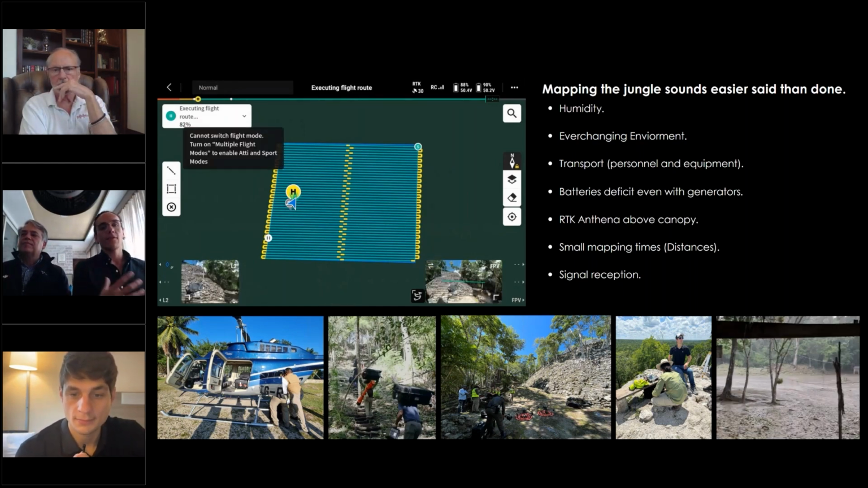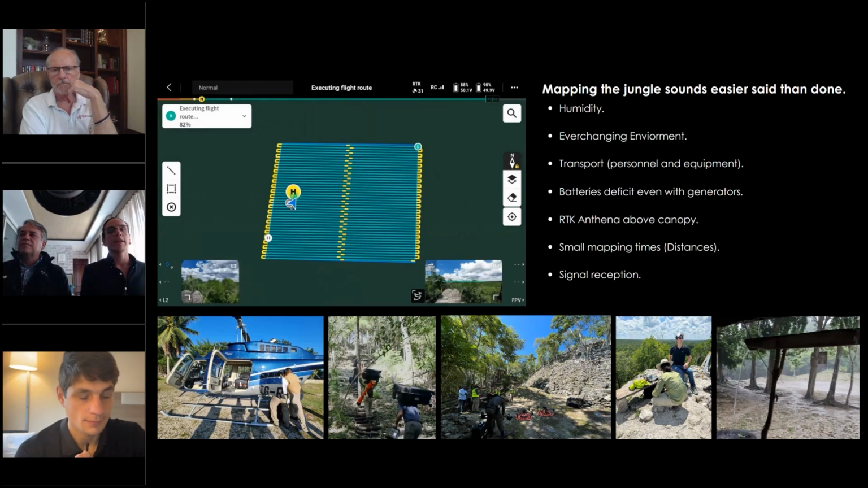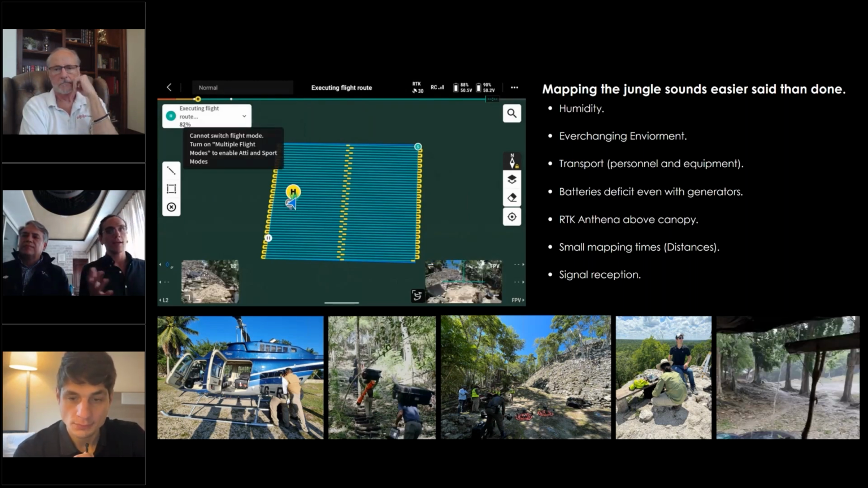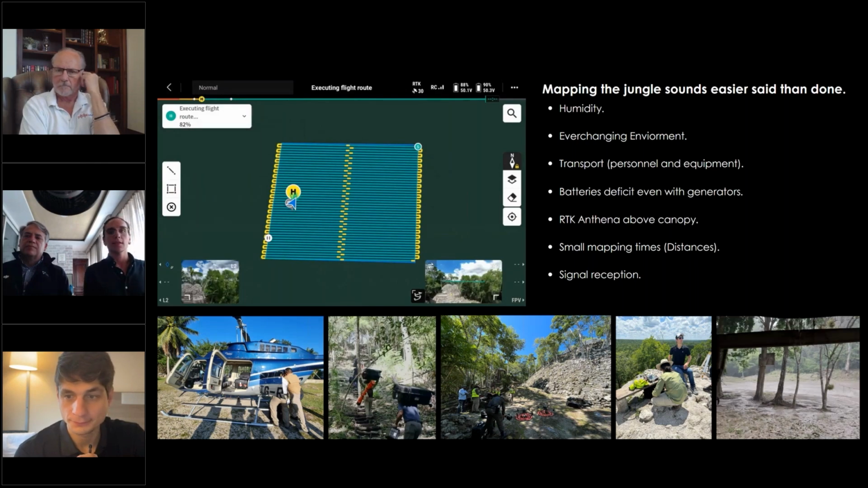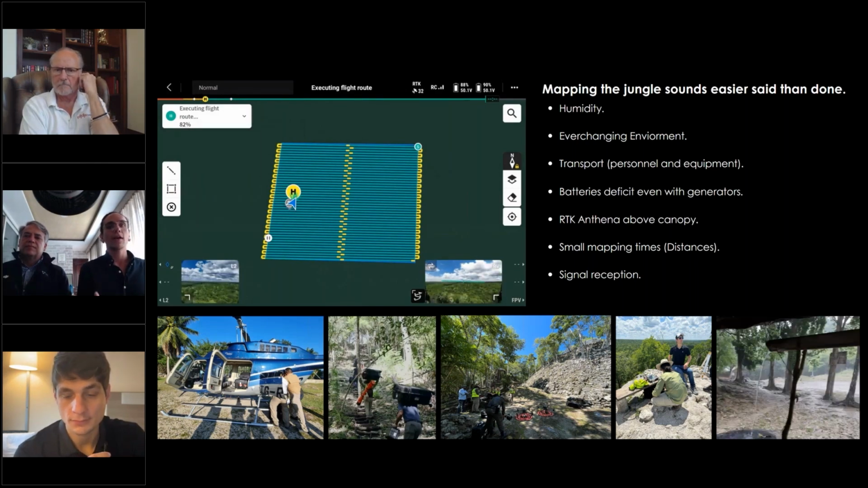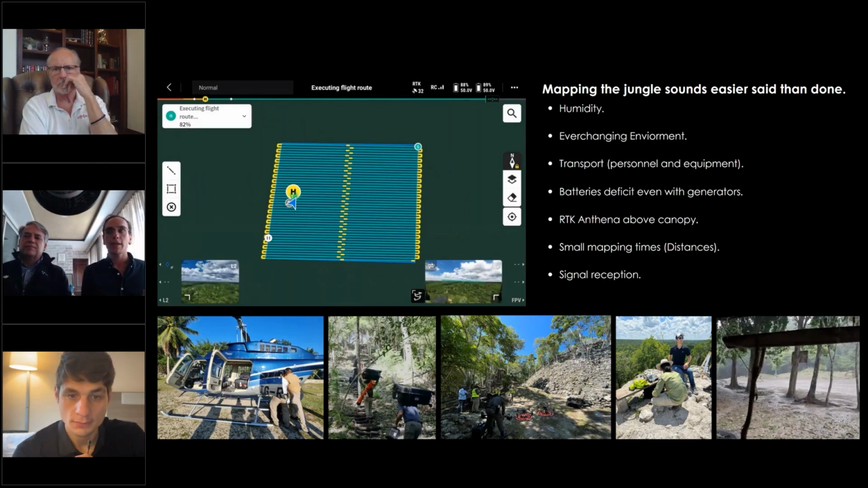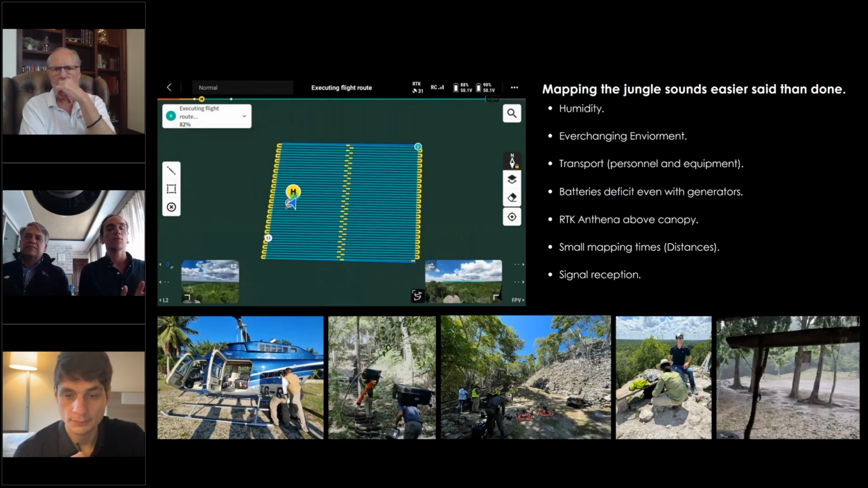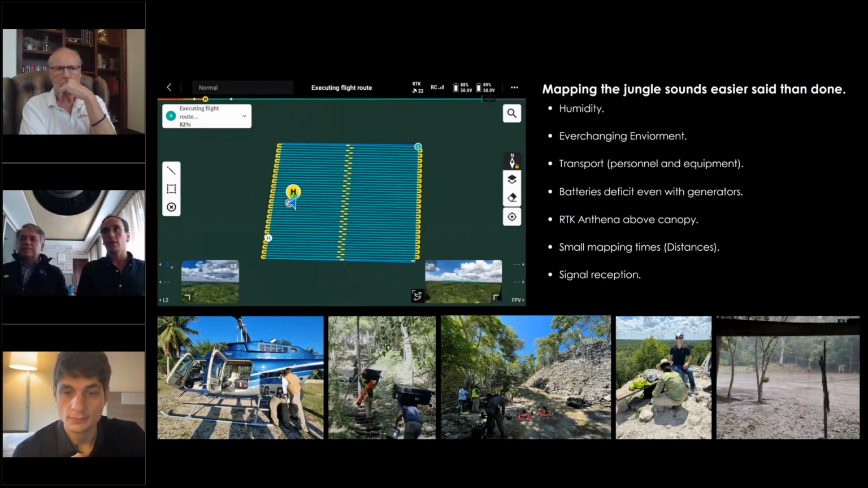What does flying in the jungle mean? Well, we have humidity problems. As soon as we take the batteries out of the drone and wait around 10 or 15 minutes, regardless of that wait time, we cannot charge the batteries yet because the humidity won't allow them to cool down completely in order to be 100% charged.